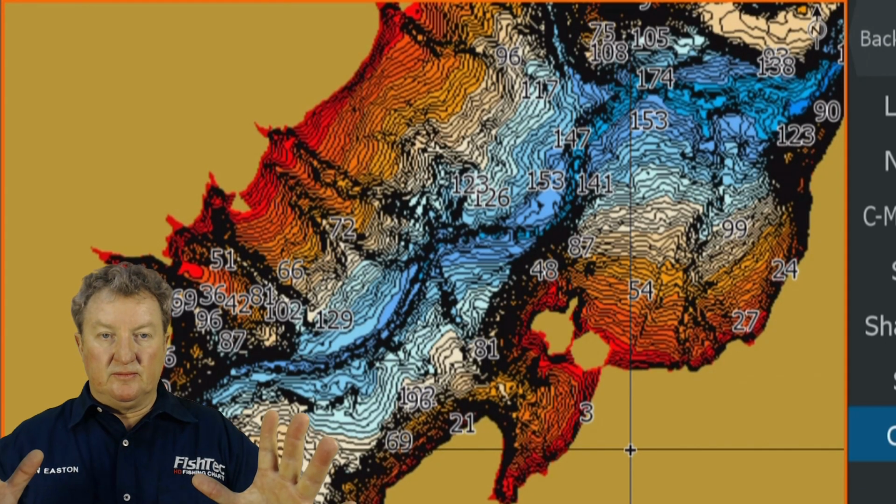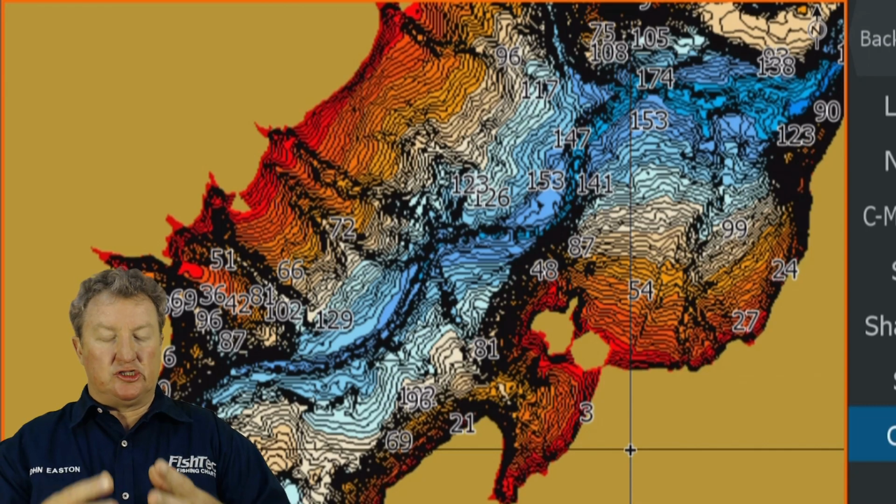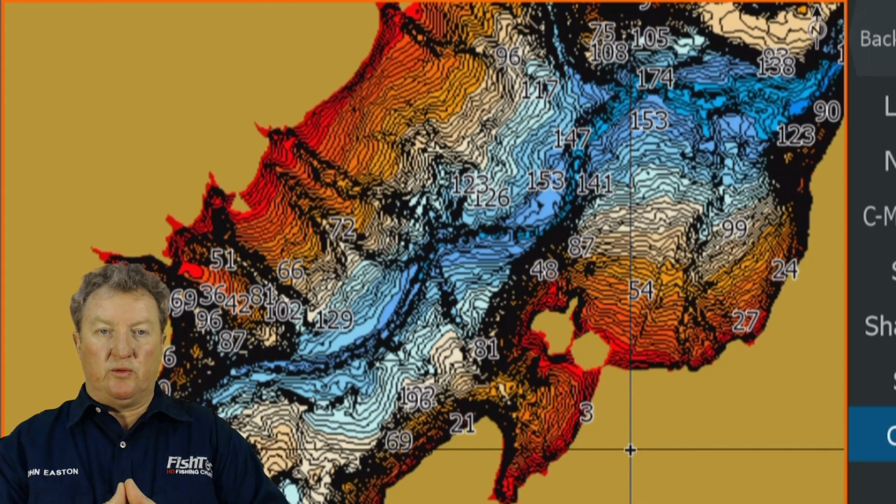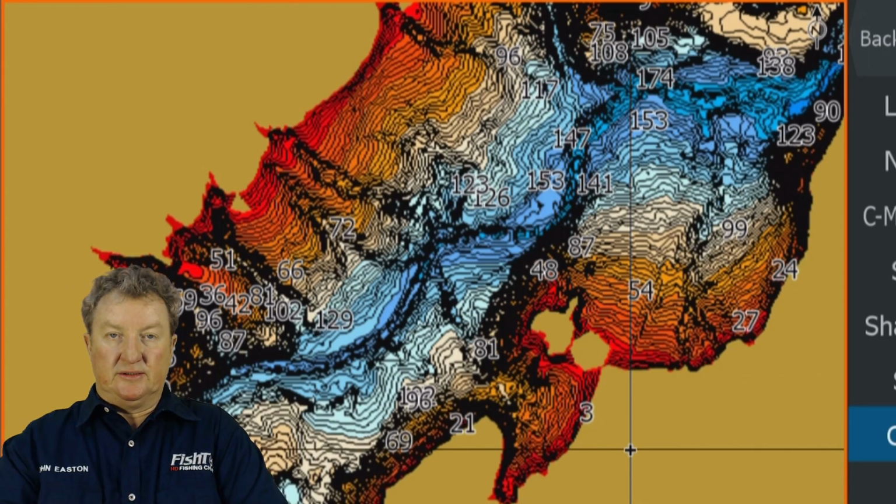Guys, contour charts can get awfully busy, and the better they are, the busier they are. They look extremely cluttered. So you need to do a little bit of manipulation to determine what a point is and make it easy for yourself to read.